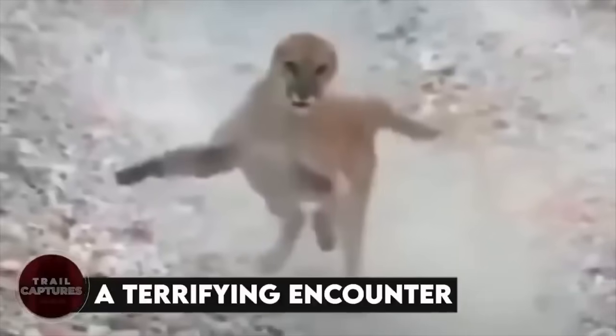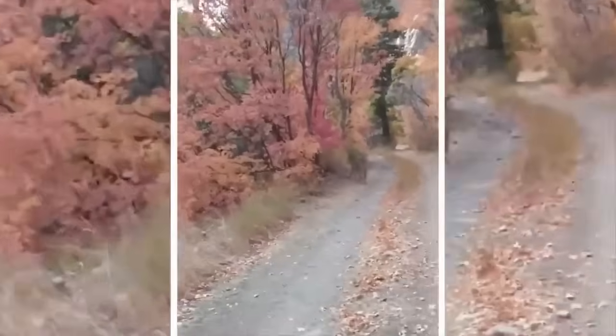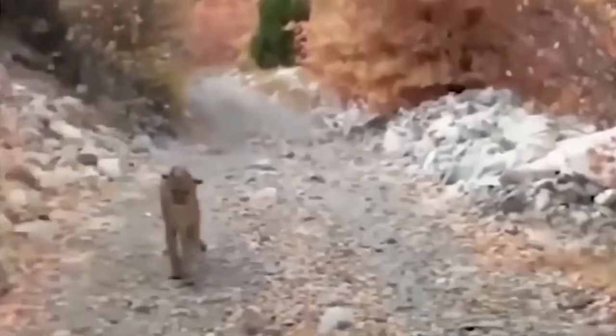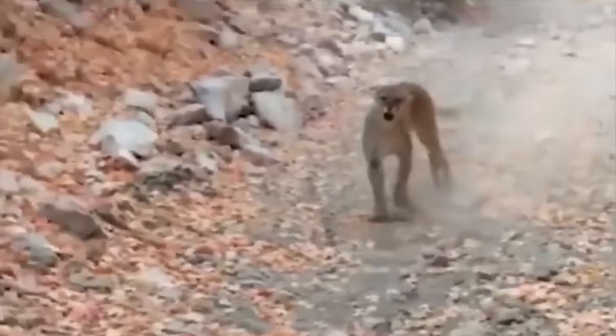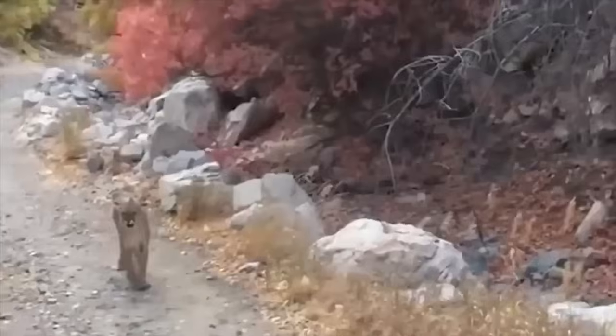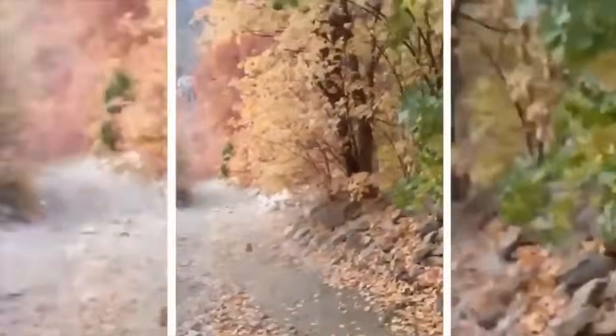A terrifying encounter. When one cougar minded its own business, the other one was in a mood of letting the man know how dangerous he can be. So he ran as fast as he could towards the man and stopped just a few inches away. And he did it for 6 minutes straight. Might be the longest 6 minutes of that man's life. And about the man, I would say he did a great job at staying calm and not taking off running as most people would have done, and he never turned away from the cougar.